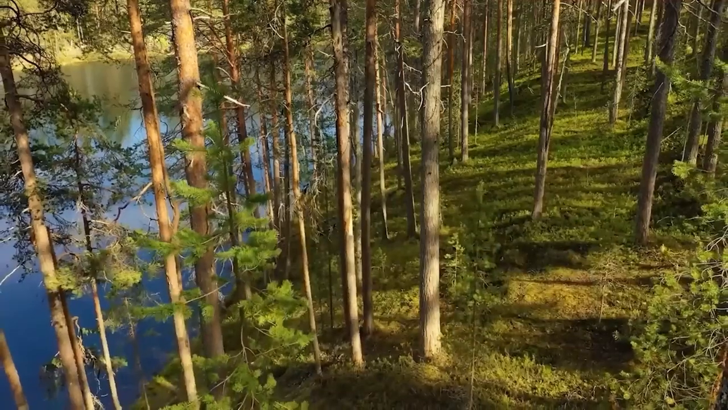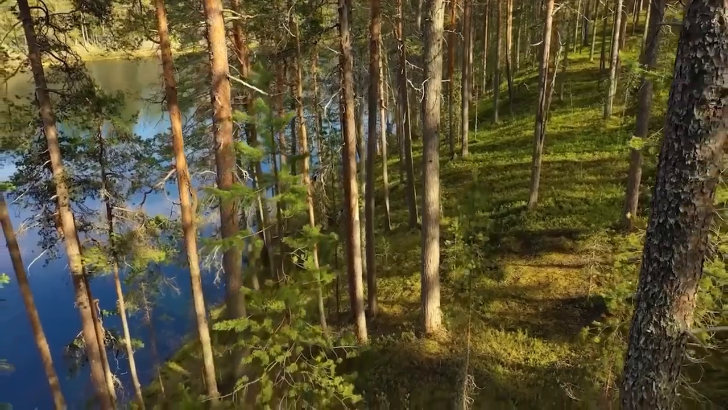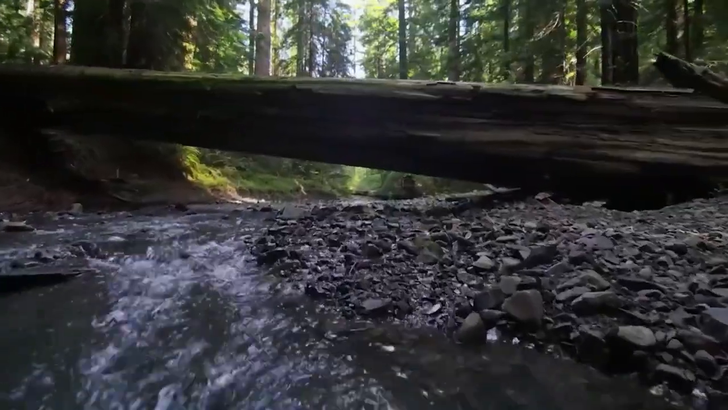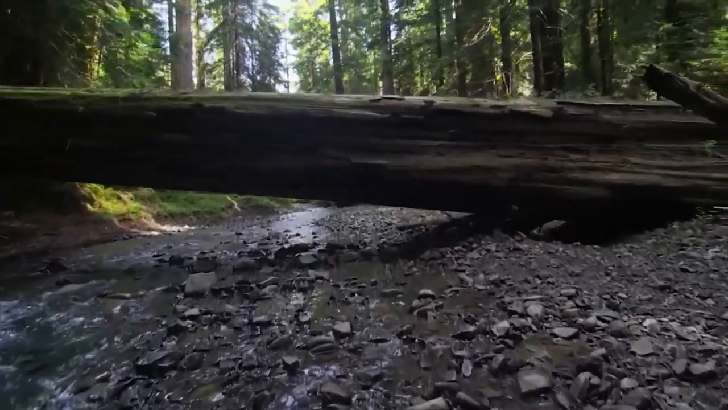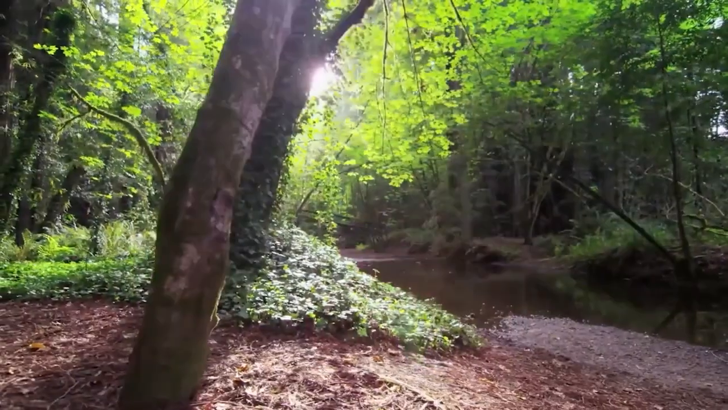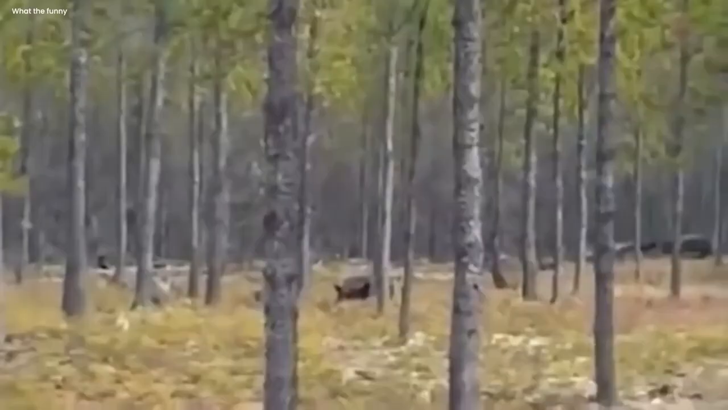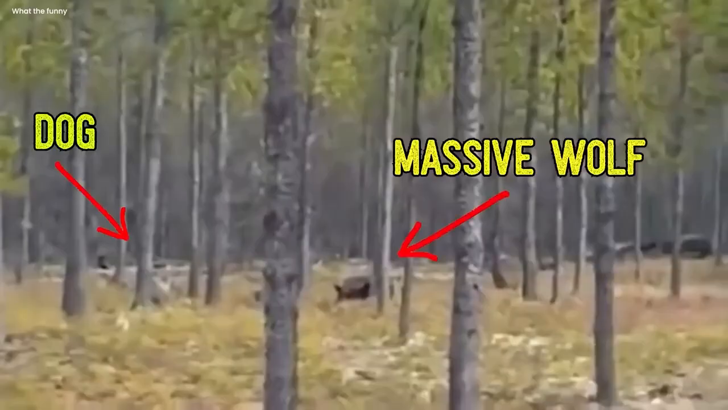Mysterious forest chase. In a quiet forest during the daytime, something strange happened, hidden from regular people watching. A camera unintentionally recorded a scene that would always be hard to explain. Among the twisted trees and rustling leaves, 2 mysterious creatures appeared, a single dog and a massive wolf, both eerie figures deep in the woods.